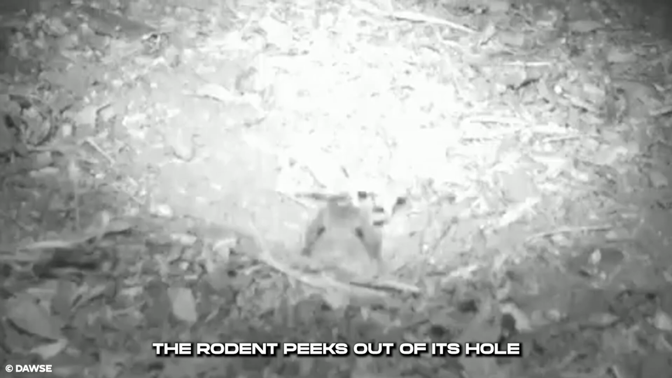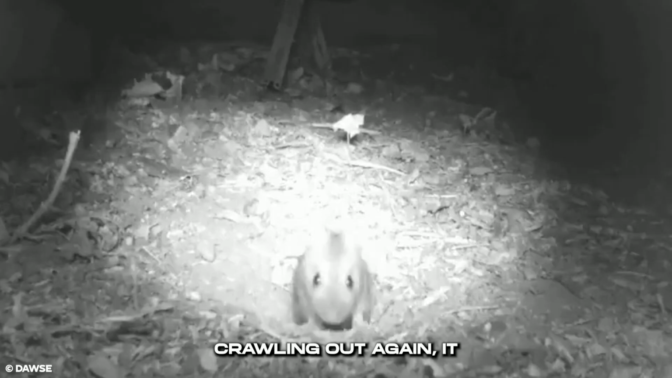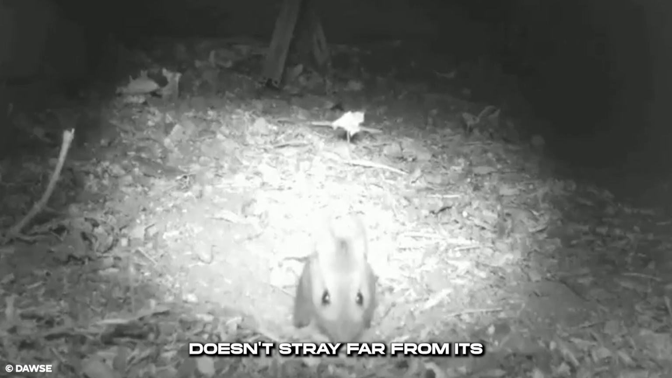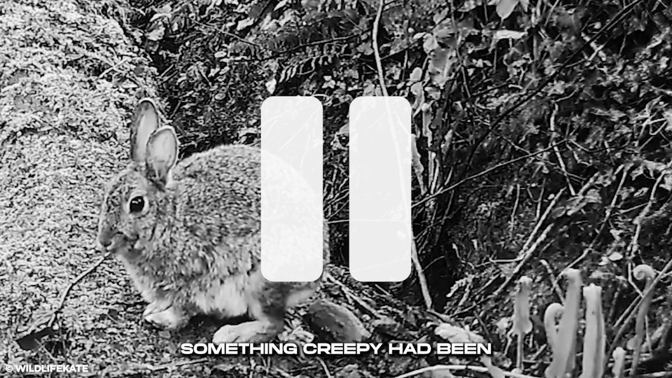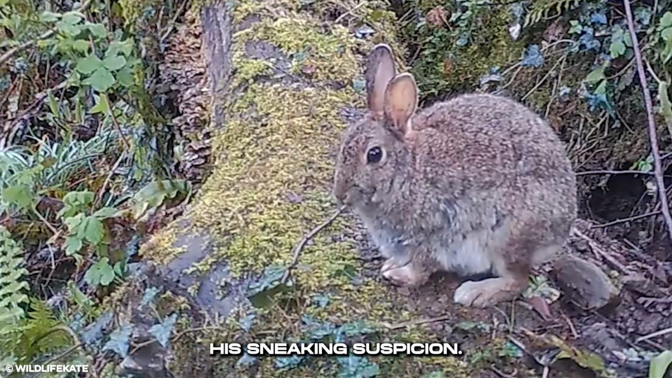The rodent peeks out of its hole again, furiously sniffing the air. Crawling out again, it doesn't stray far from its hole as it searches the area. The man had suspicions something creepy had been going through the woods. The footage captured proved his sneaking suspicion.